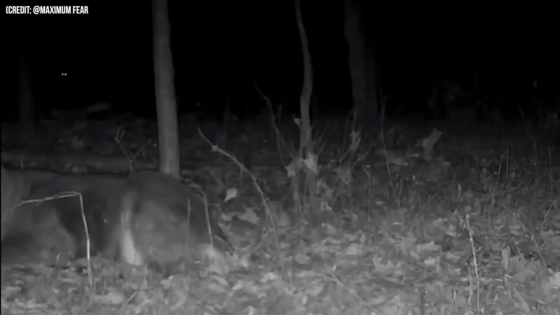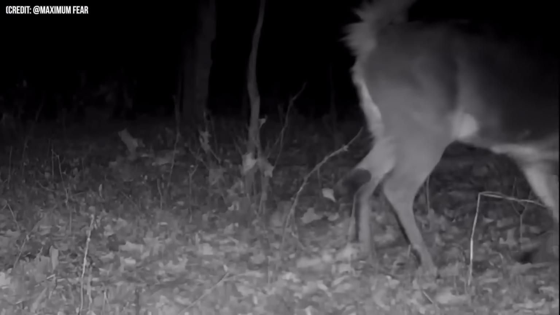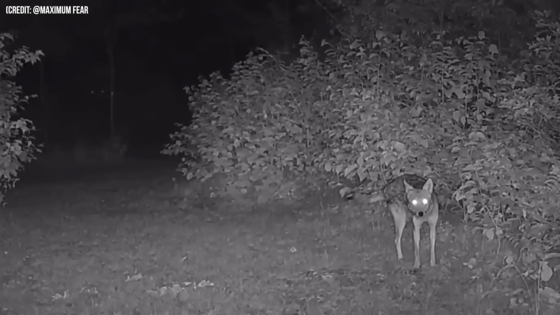Number 36. Check out this scary trail cam footage captured by a YouTube hunter. It shows a deer resting until a predator awakens it. The creepy part? Only the predator's eyes are visible. It's likely a coyote or a fox. The footage abruptly ends, leaving the fate of the deer unknown.